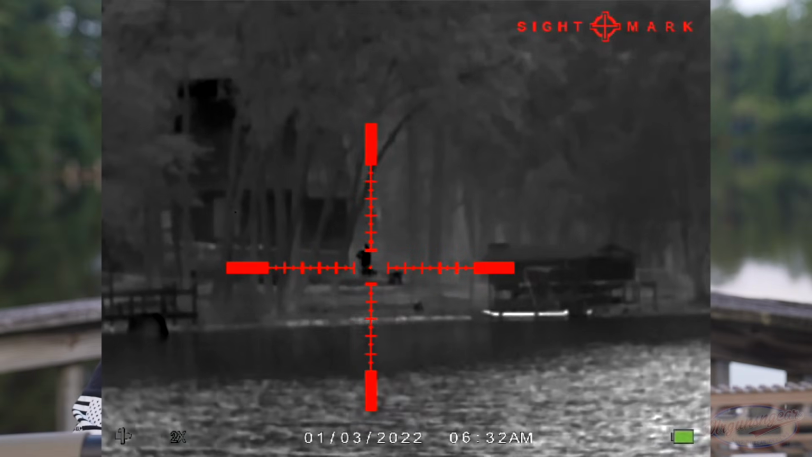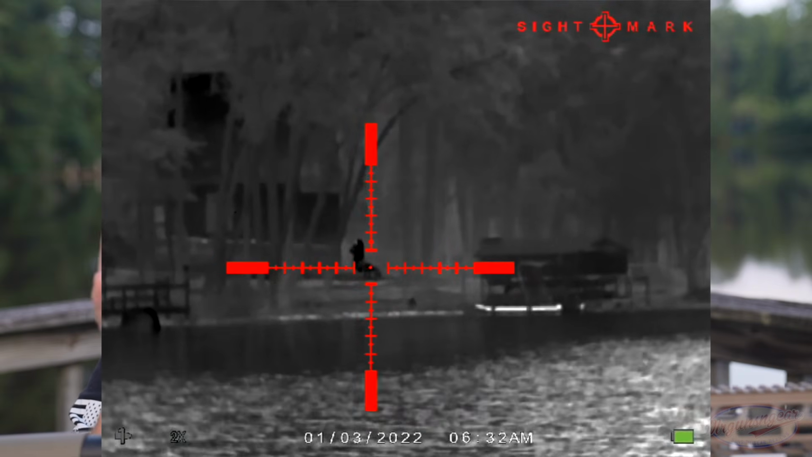And just a couple things to touch on before we close the video out. Sightmark did send it out for this review, but that was at my request, because these came out a few months ago and everyone was beating me up to get a review up and tell them what I thought of it. So yes, they did send it out, but they don't get to see this video before you. They don't get to dictate anything I said.